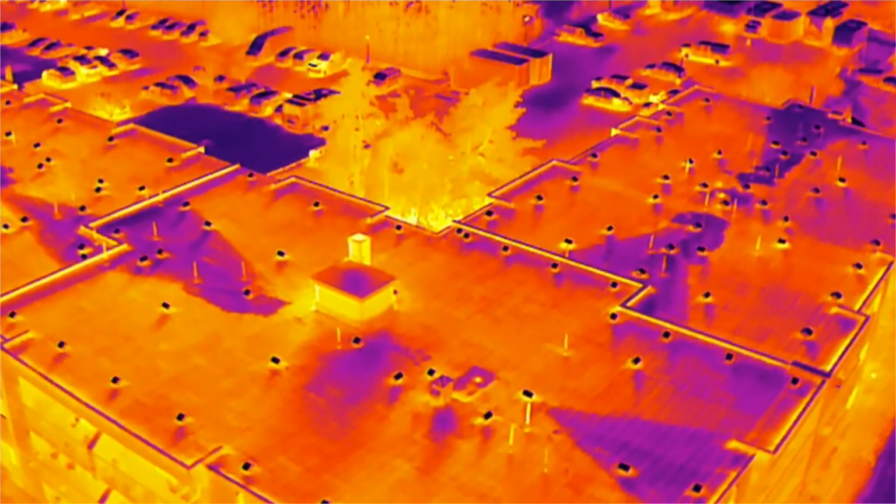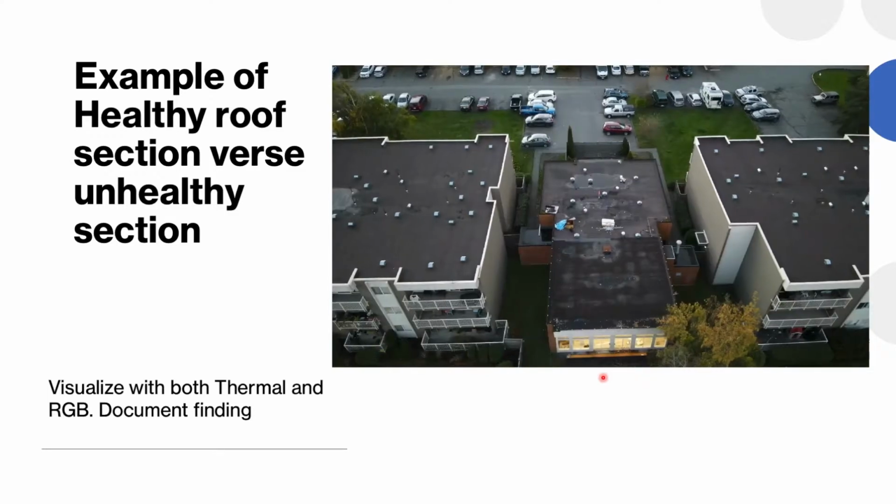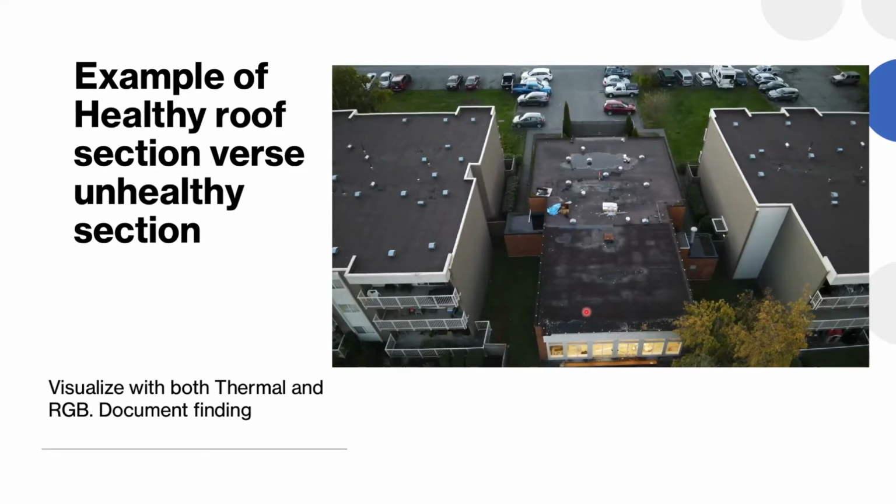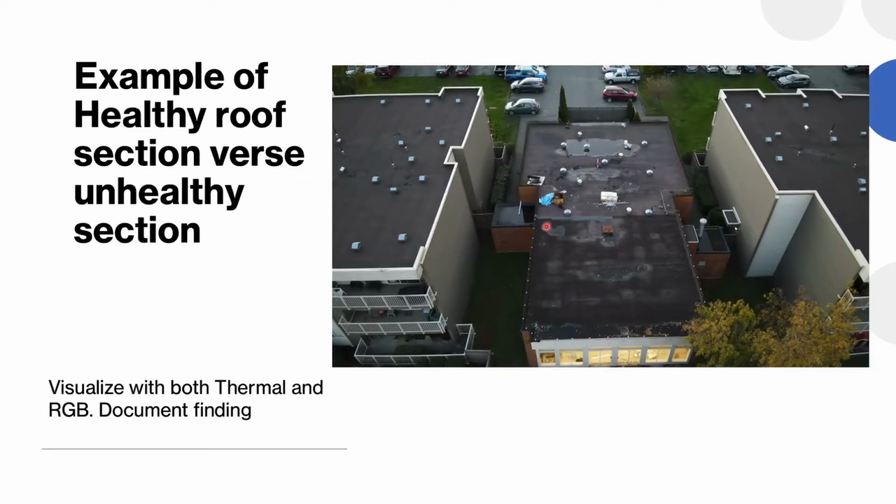On this mission, we really lucked out because we were able to find a roof that was actually being repaired and the membrane being replaced. This section here is the new membrane on it, and this is the old. As we fly the RPAS in, we can get a closer look at it, and we'll hover and begin to do our thermal shoot at about a 45-degree angle.